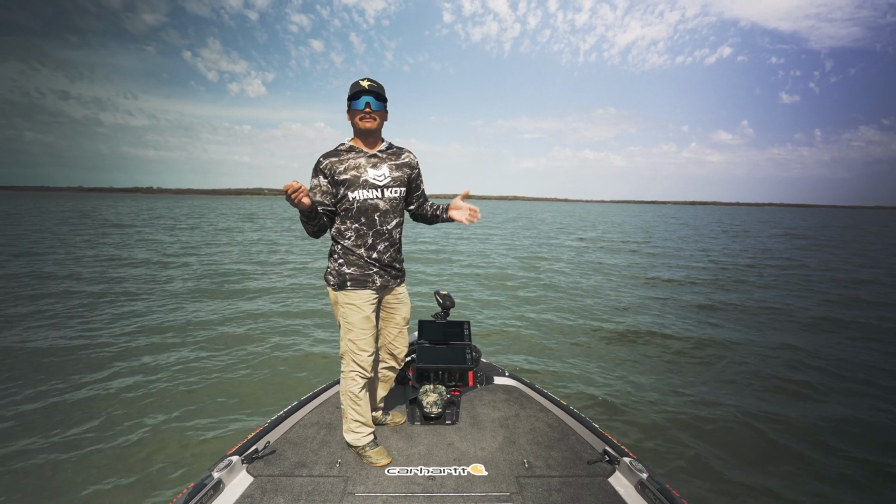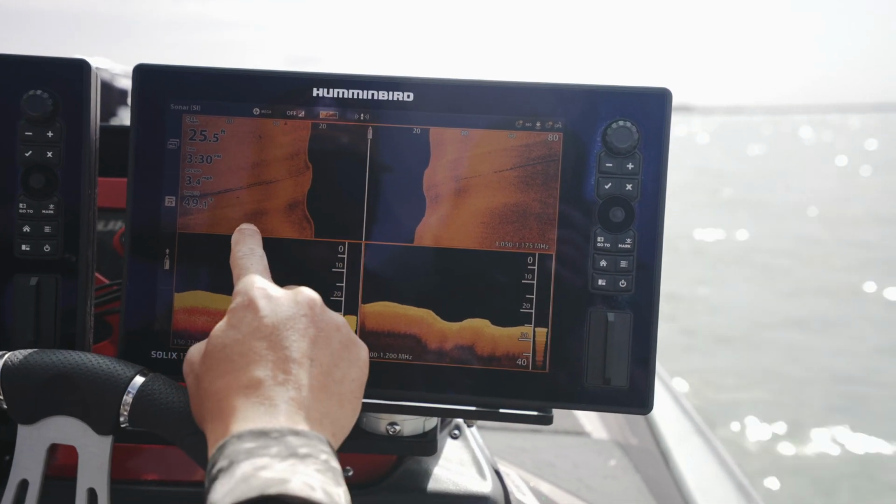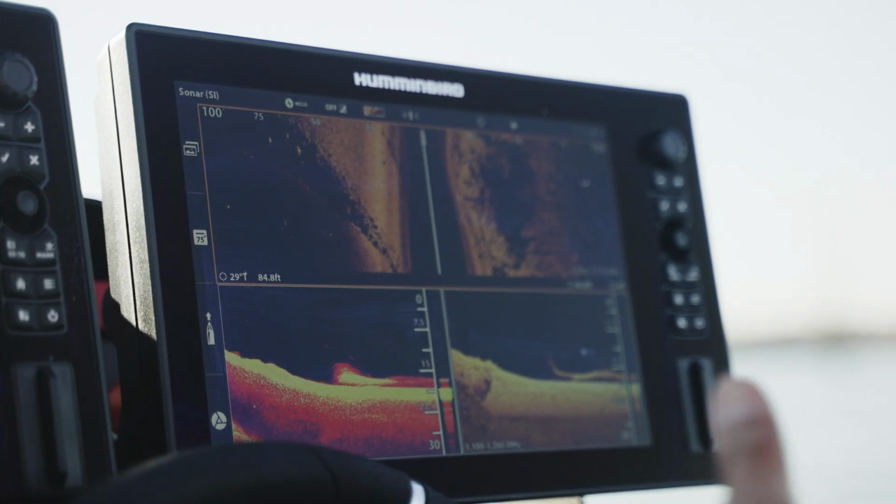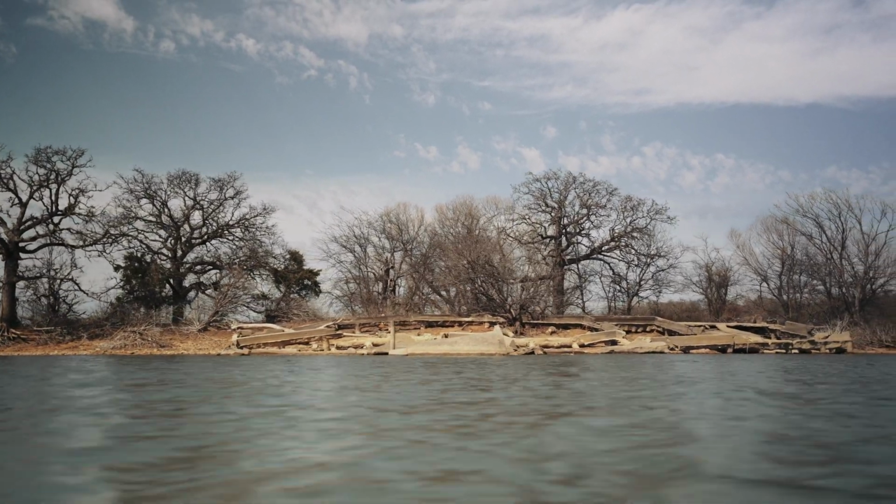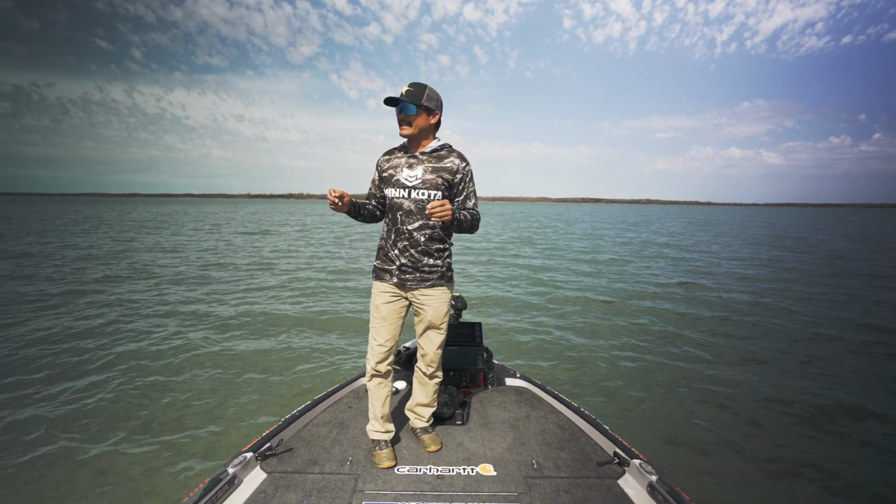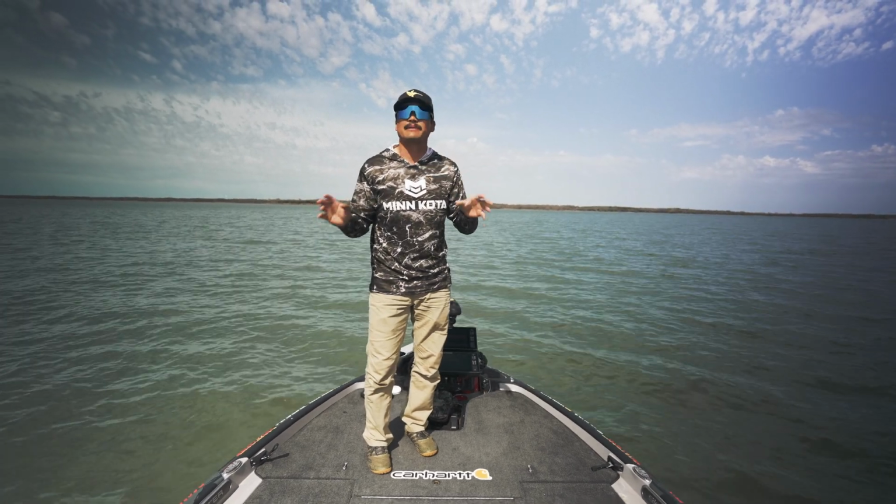Look for Minn Kota Humminbird pros out in the middle of the lake looking for those road beds, drop-offs, rock piles, old house foundations, old pond dams. There's so much offshore structure here on Lake Ray Roberts in June that a guy could pull up to any one of these spots and catch a legit 10-pound bass.